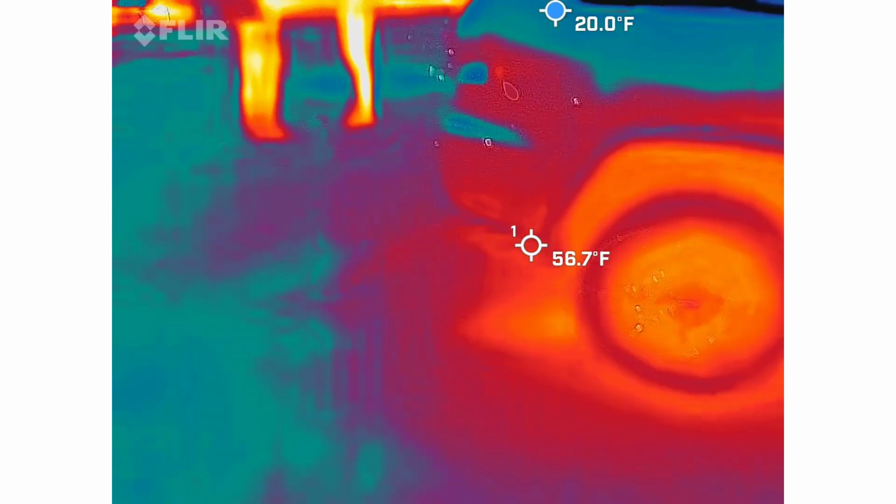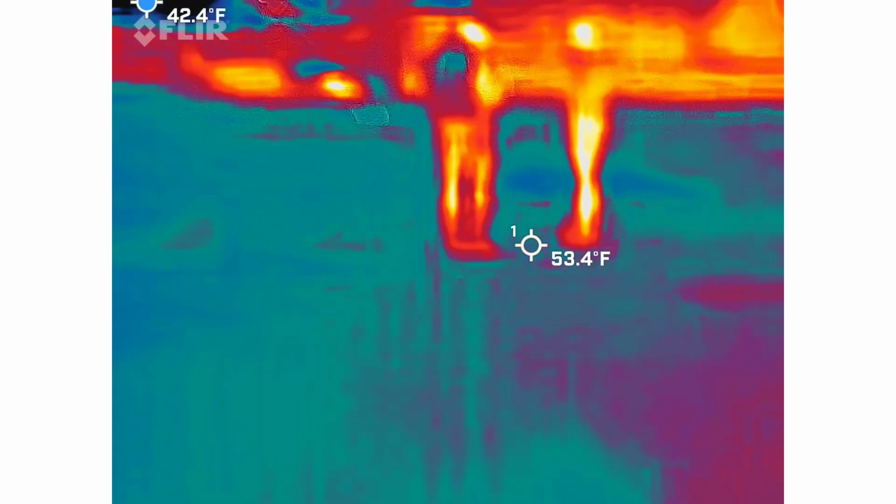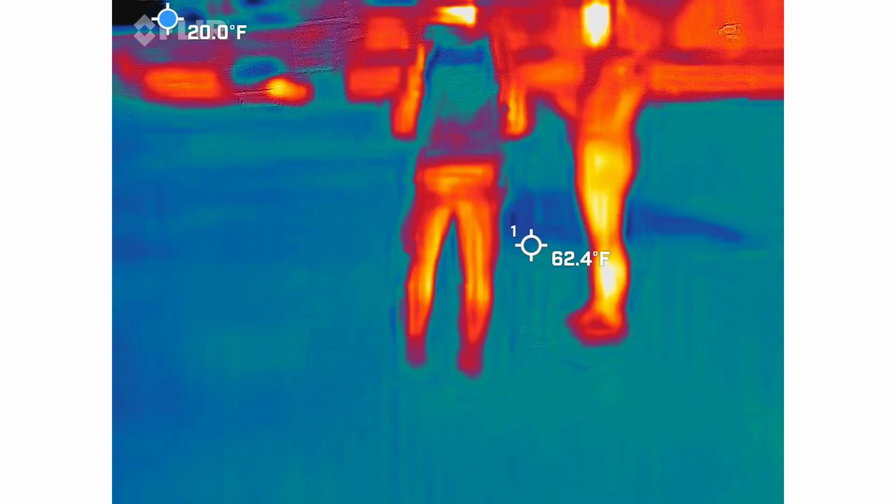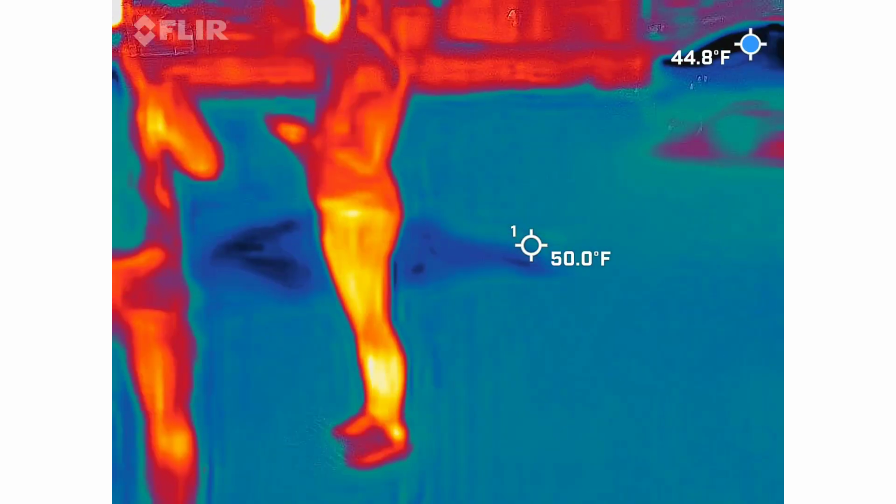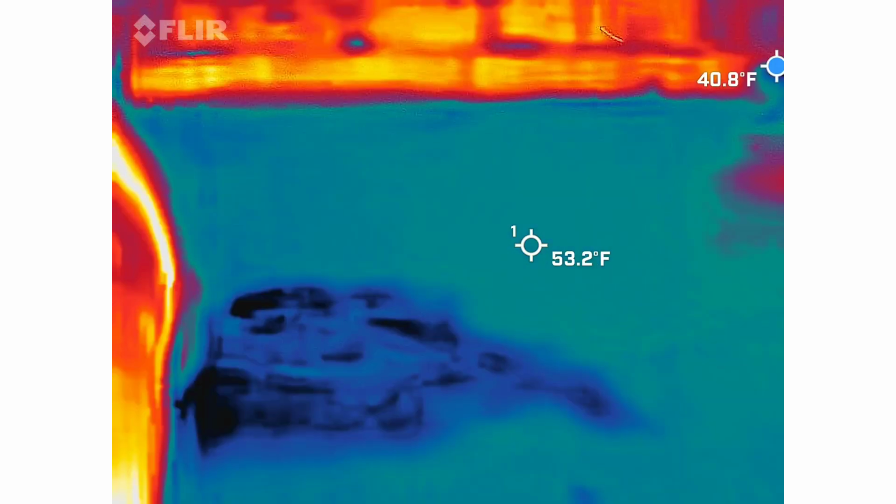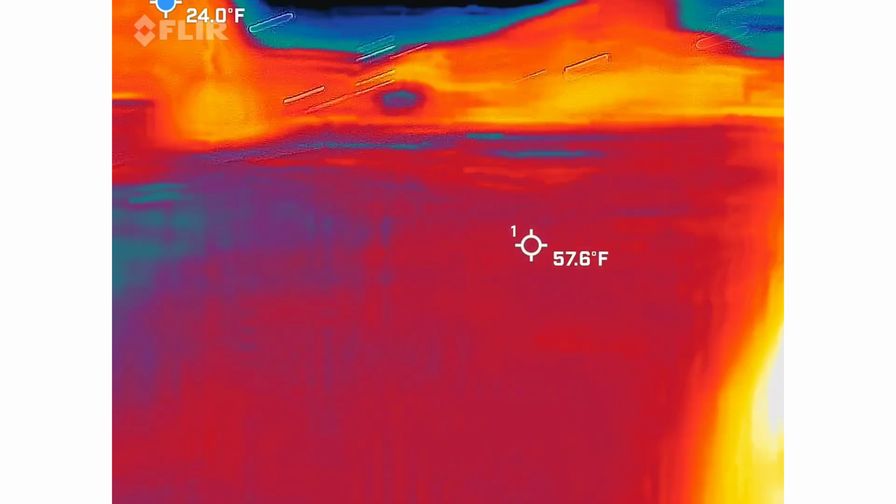It's funny how the car's still hot. Okay. So I'm gonna see it. Okay. Yeah, it's so crazy.